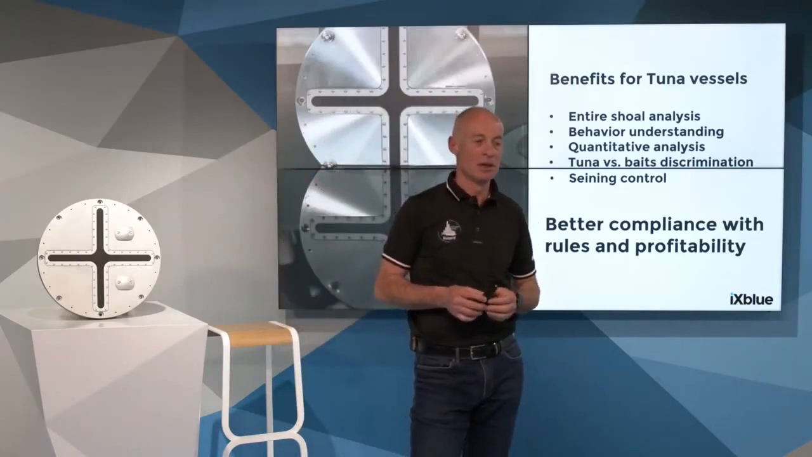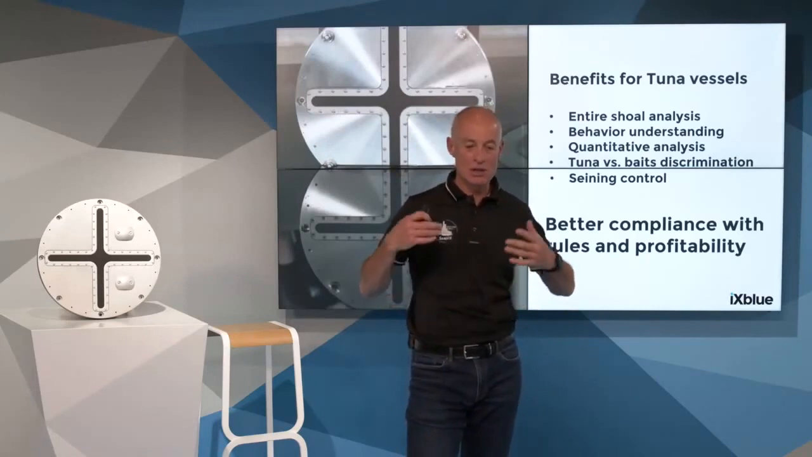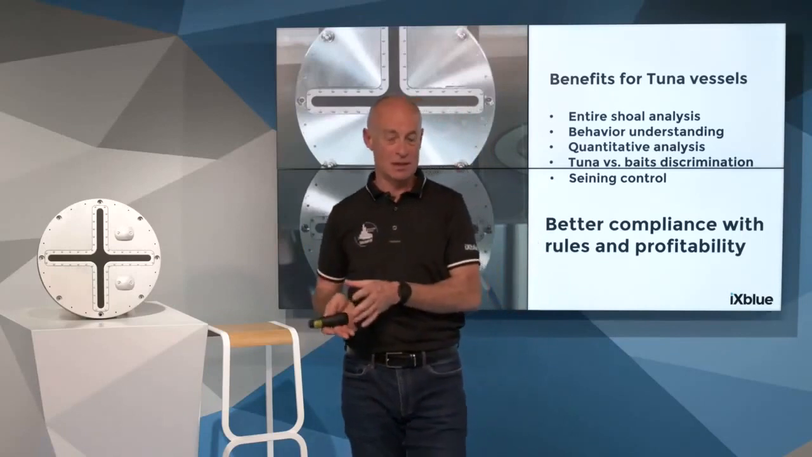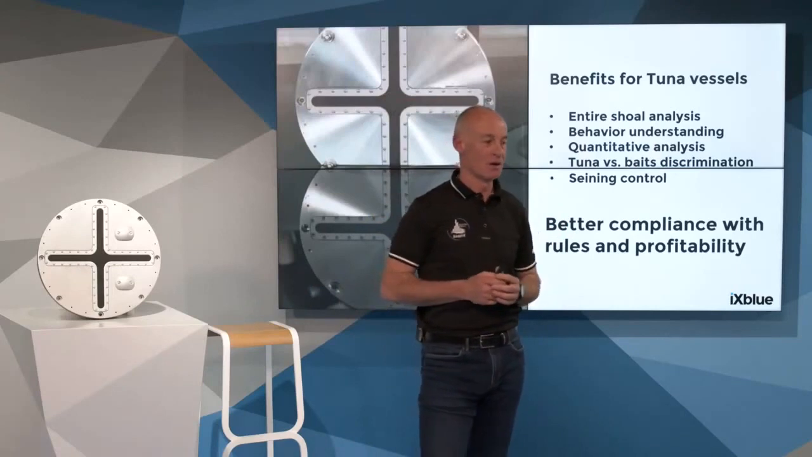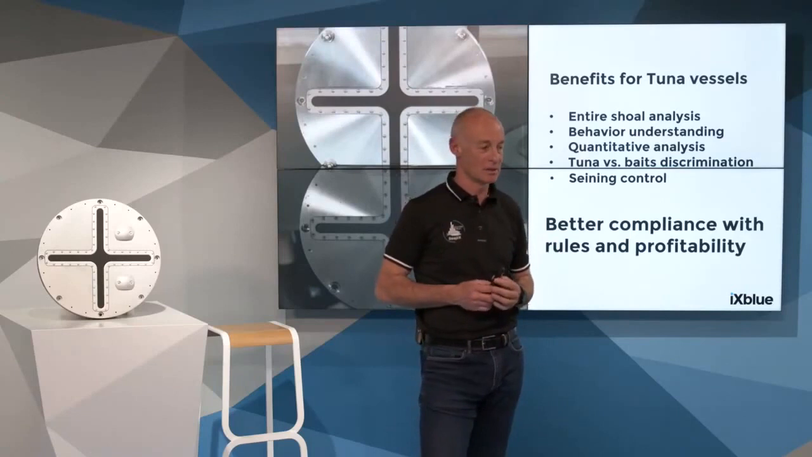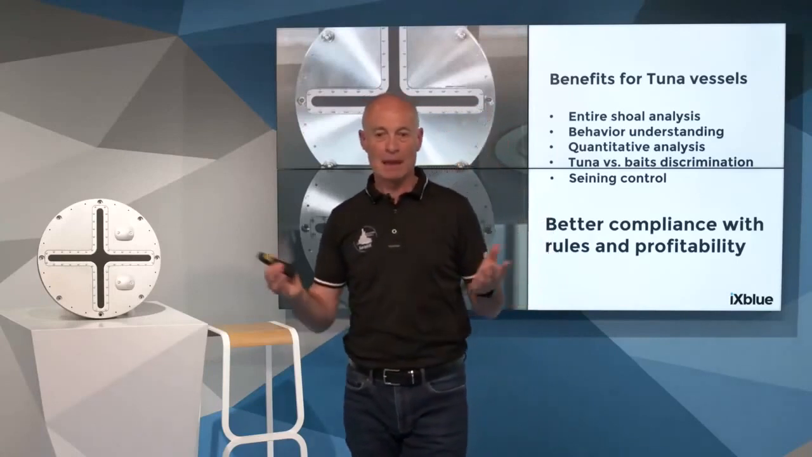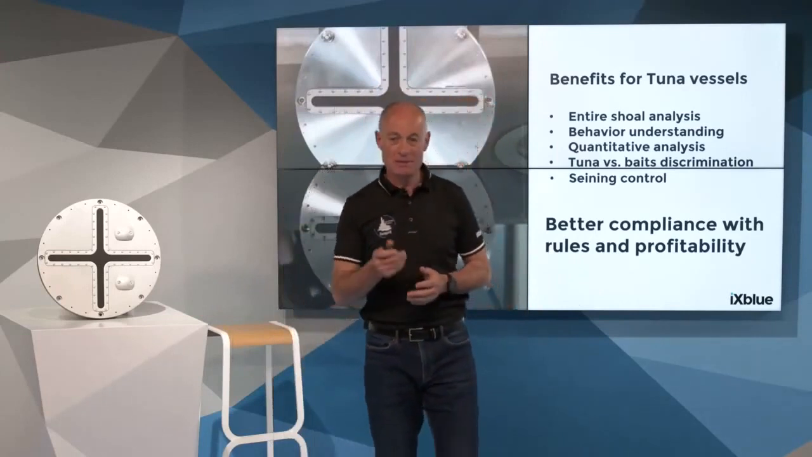The idea is really, by following the information given by Seapix, to reach a goal of sustainability, while skippers can still improve their profitability. That's a way to reconcile both aspects of fishing. It's a case for tuna fishing, but that's also a topic we speak about often for other kinds of fishing. So feel free to contact us for more information.